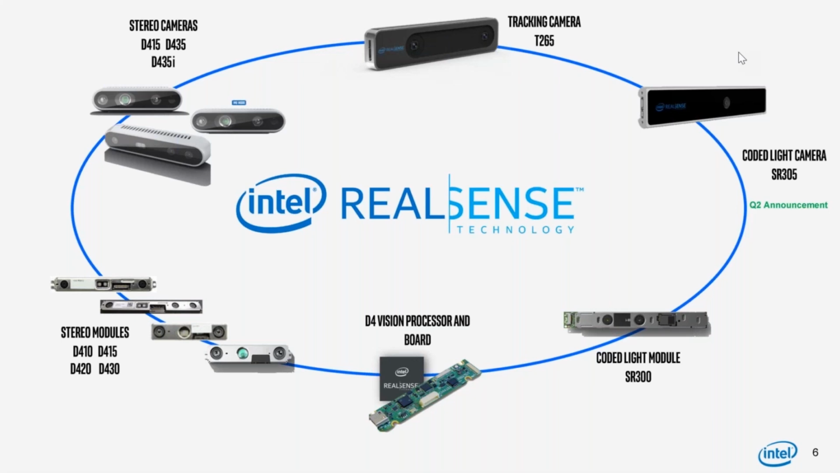To the left of that, on the top side, you have our stereo cameras. These are what DotProduct uses with their current products. As you see, the 415, 435, 435i, all different versions of it to meet whatever need that you have. And then, of course, the bottom shows all of our embedded products.